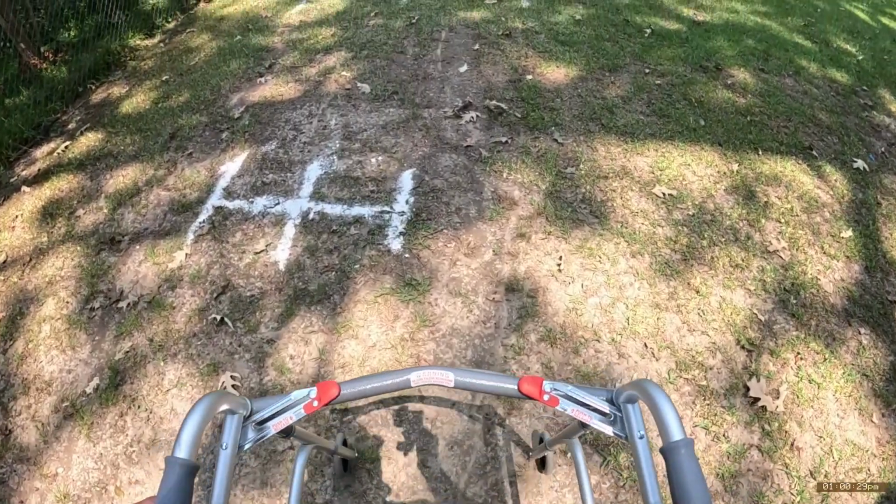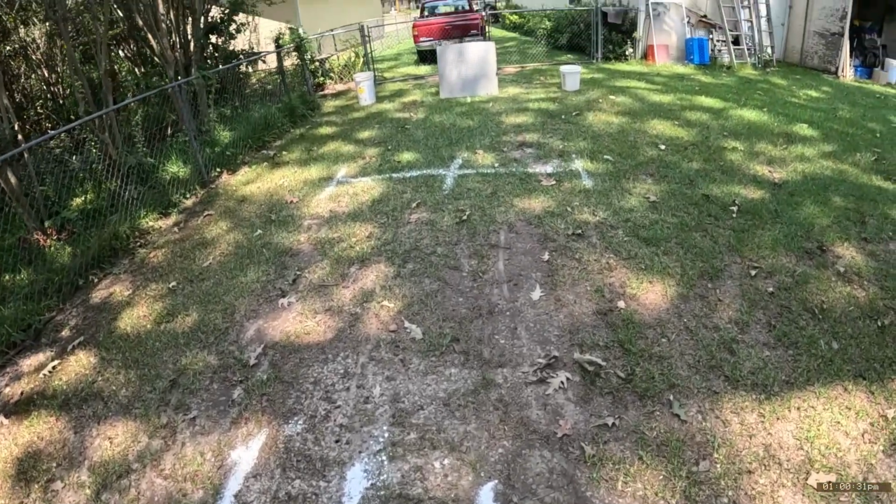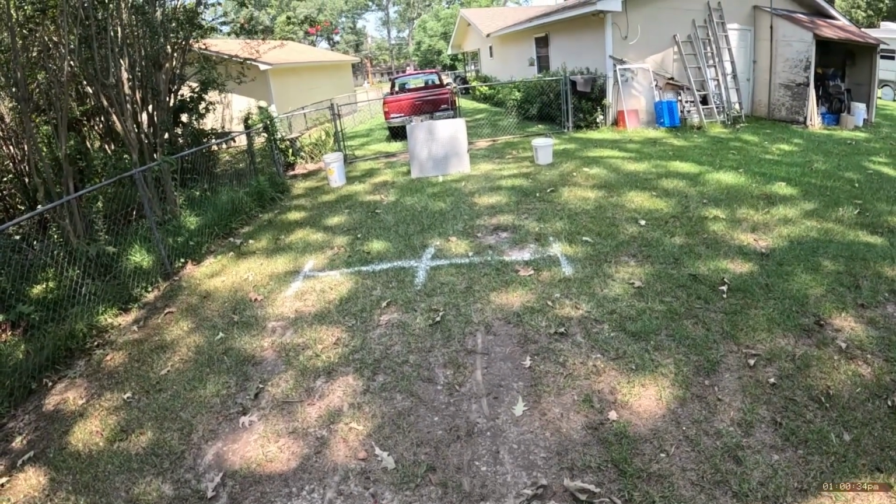Let me get out here a little bit further. I'm going to show you what I'm talking about. That's the 3 foot. Look out there a little bit further. That's the 10-foot one. If you can see that, I hope you can.